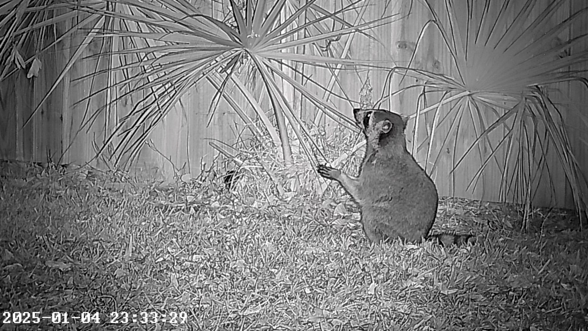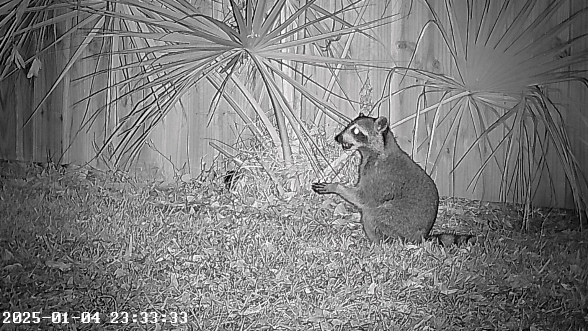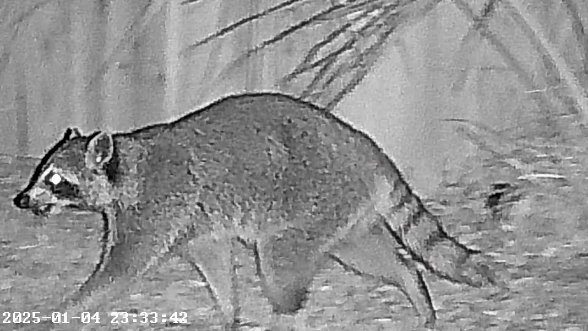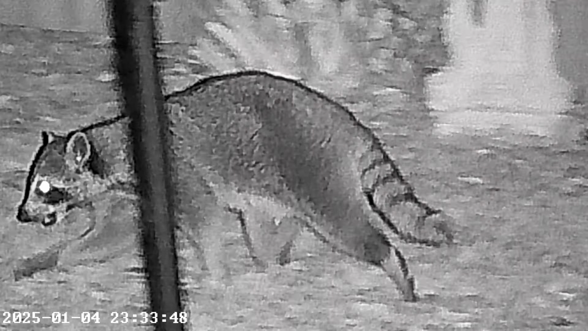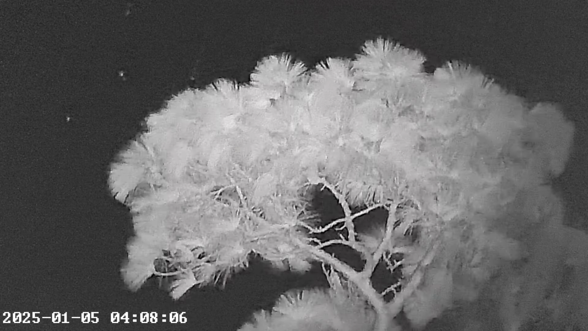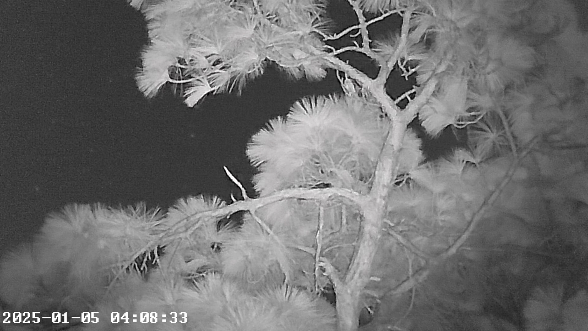Because these goggles are light and easy to hold, zoom, and focus, you can track animals in the dark like I did here with this raccoon on the move. Here is an example of longer range looking up into a longleaf pine tree and a Norfolk pine tree, both about 100 feet away. Also note that the stars are detected in the night sky.